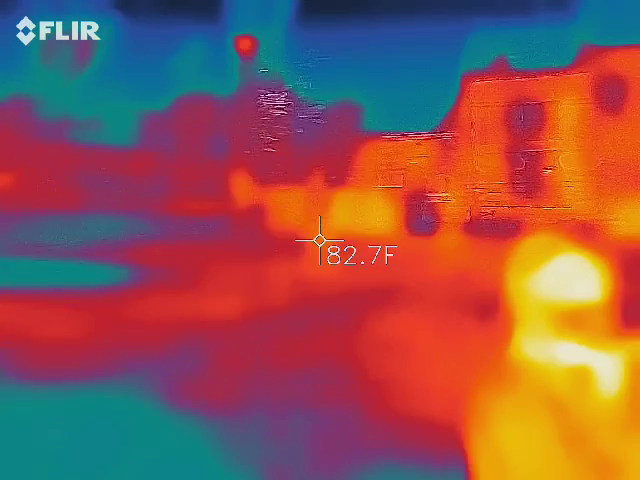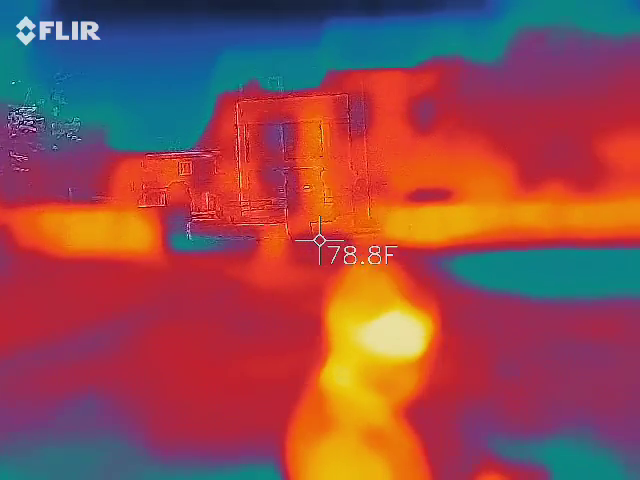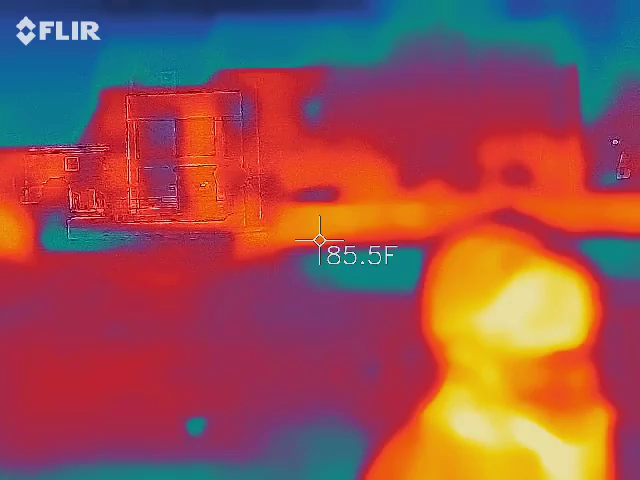Why is that light blinking? So that light's blinking. Yeah, why is that light blinking? That's weirding me out.